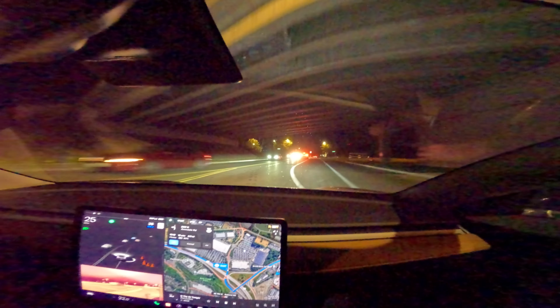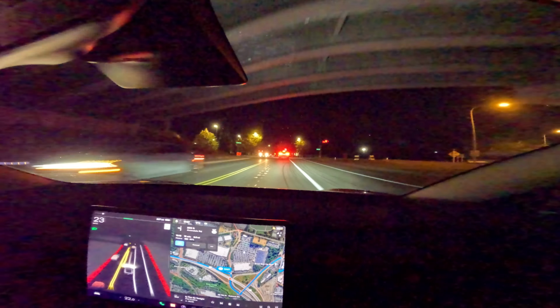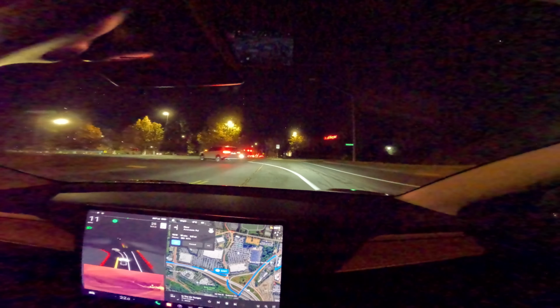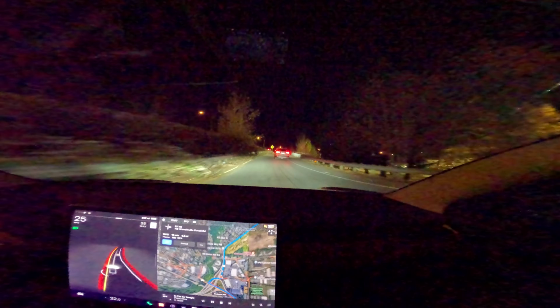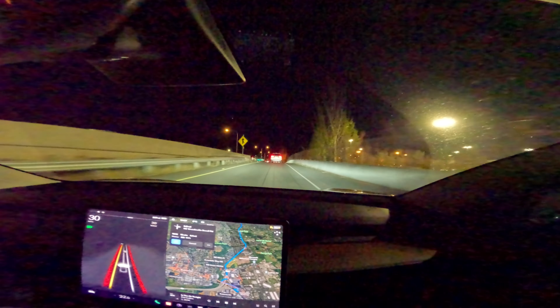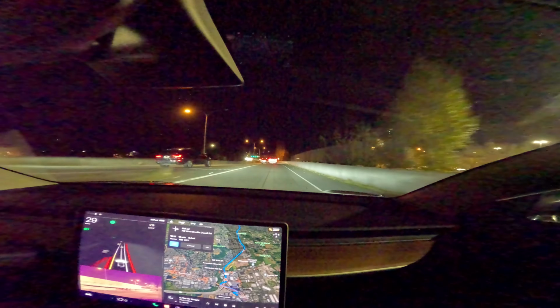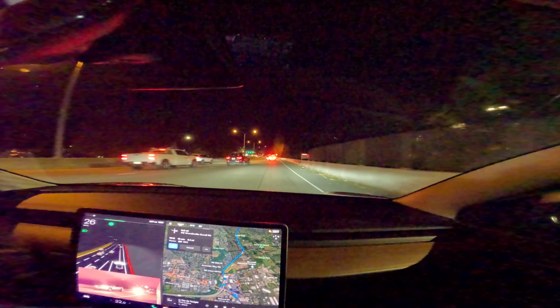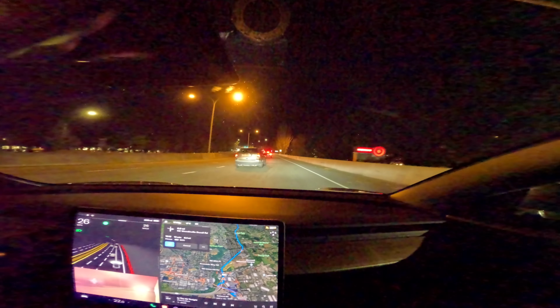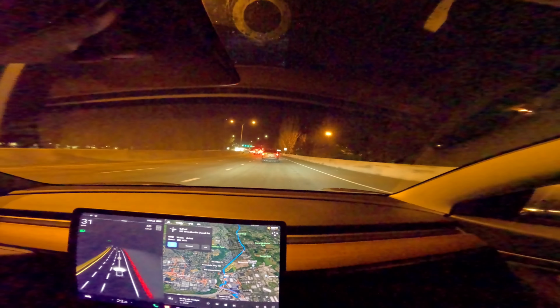Okay, it's just totally confused. Not even going to attempt at getting up onto the freeway here, having to cross several lanes of traffic to get on the road that I need. There's no way I was going to let the car attempt that.